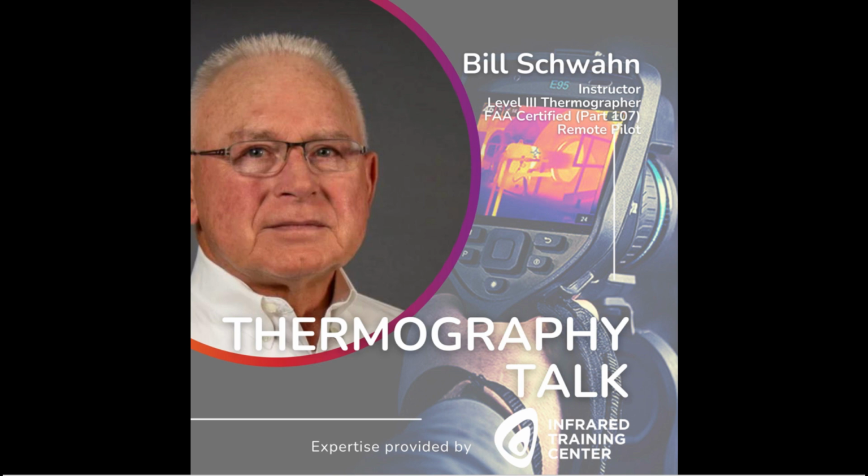There are many different reasons why a roofing material might look different in infrared. One of them would be roof coatings. Roof coatings generally have a higher reflectivity and then look cooler in the ironbow. Also, different roofing materials, repairs, dirt on the membrane, debris on the membrane may look warmer as they have a higher emissivity. If you're not familiar with emissivity, check out the Infrared Training Center's Level 1 Thermography course to give you more information.